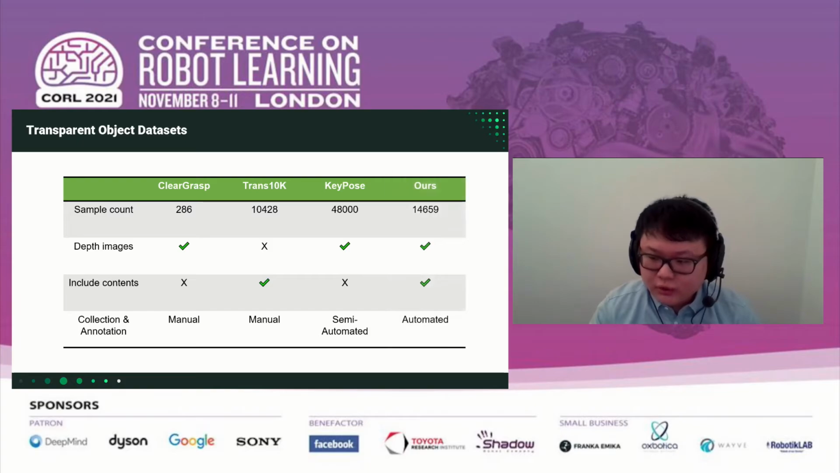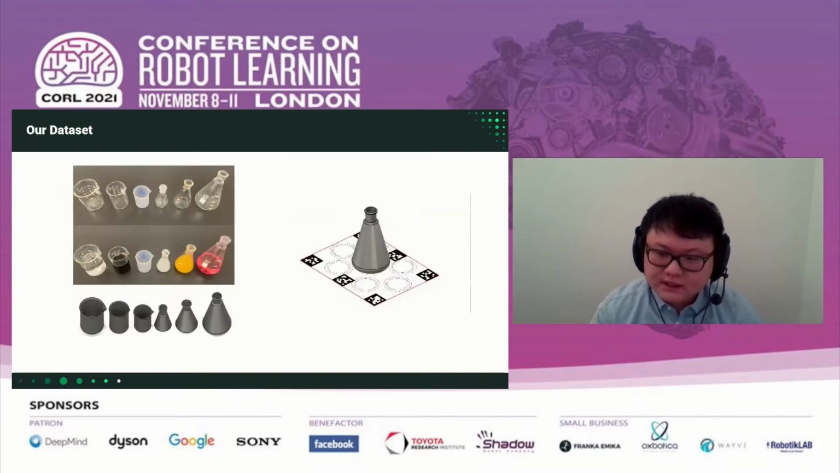Because of that, we create our own dataset with sufficient size, close to real objects filled with different contents. And most importantly, we propose a fast automated creation pipeline, which allows swift expansion of the dataset to include additional objects. Currently, our dataset has 6 different objects. Each of them may contain 6 colors of liquid as content, and they are placed in 4 different backgrounds.